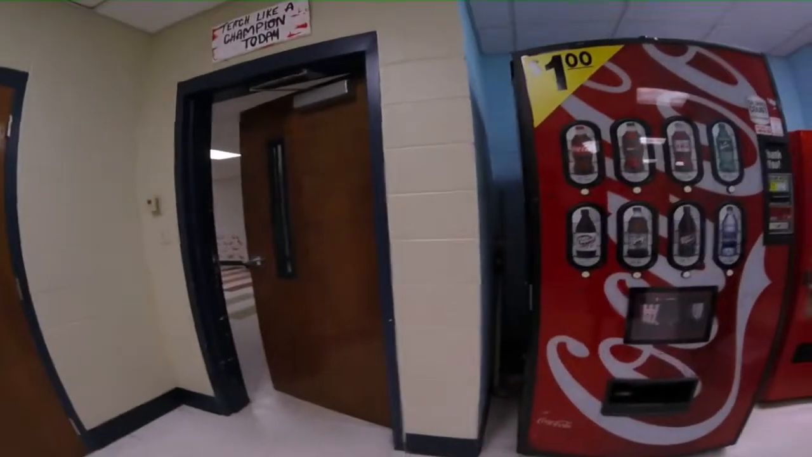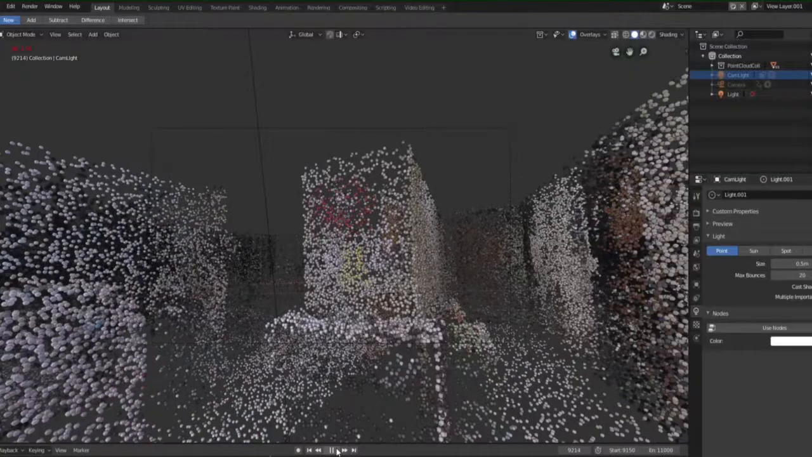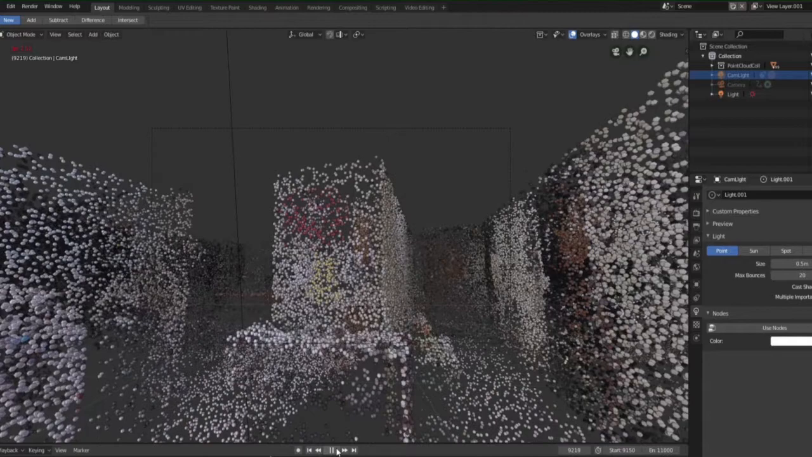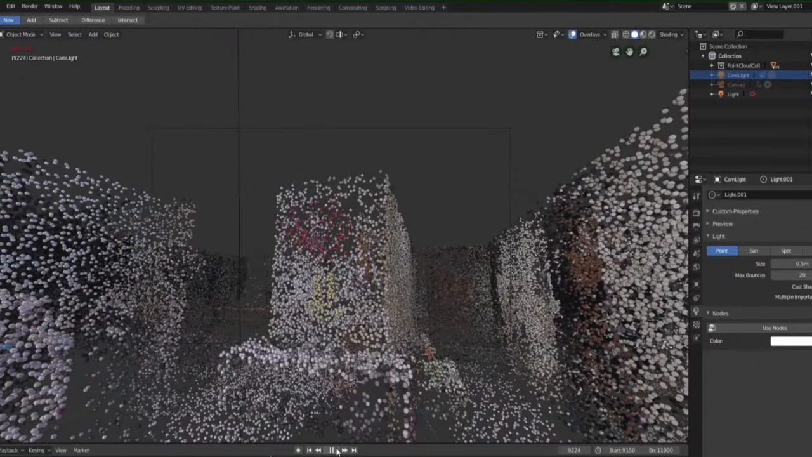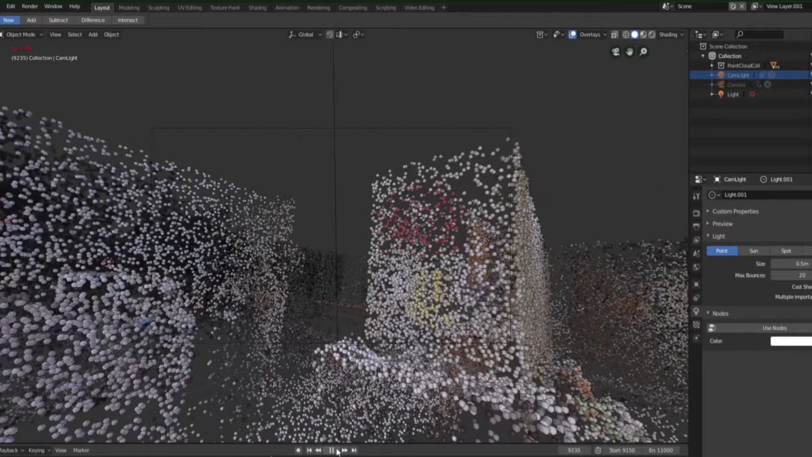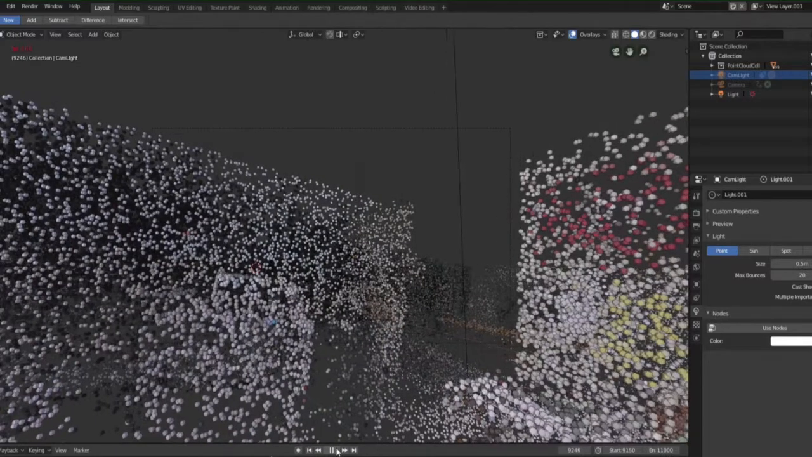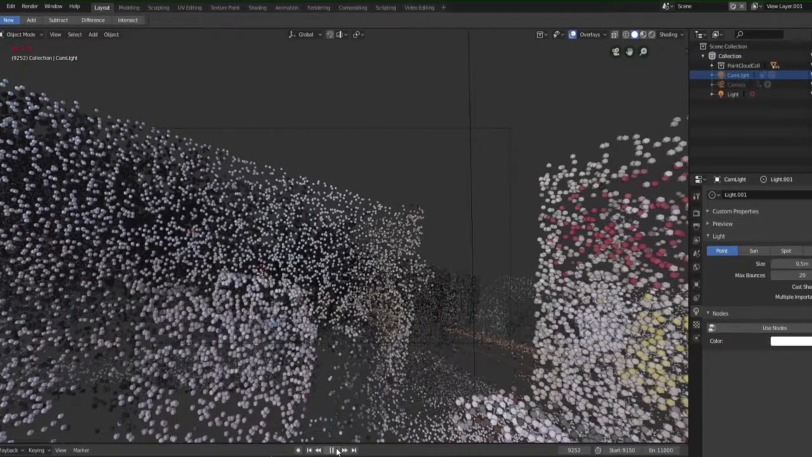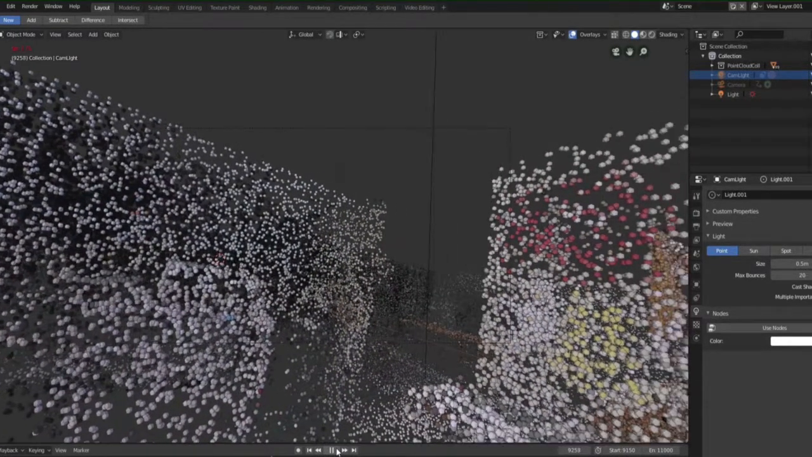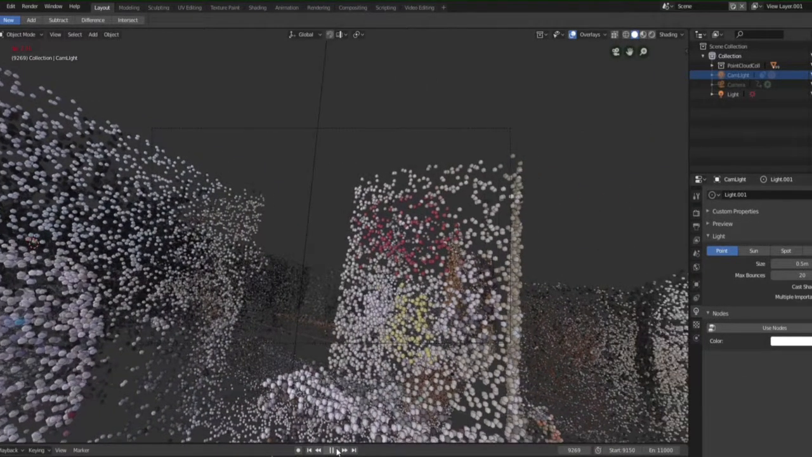Here we see the captured sequence of the school break room. We have a printer and some vending machines in the foyer, as well as a table and some appliances in the sink area. What we're going to see here is a transition from the video sequence to a rendered sequence of the point cloud. This point cloud has been decimated by 40 times in order to allow for timely rendering of the video that you're seeing.